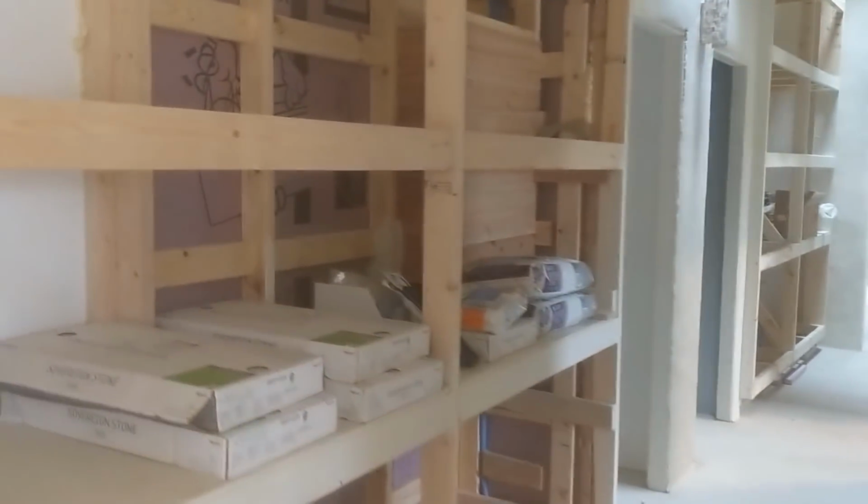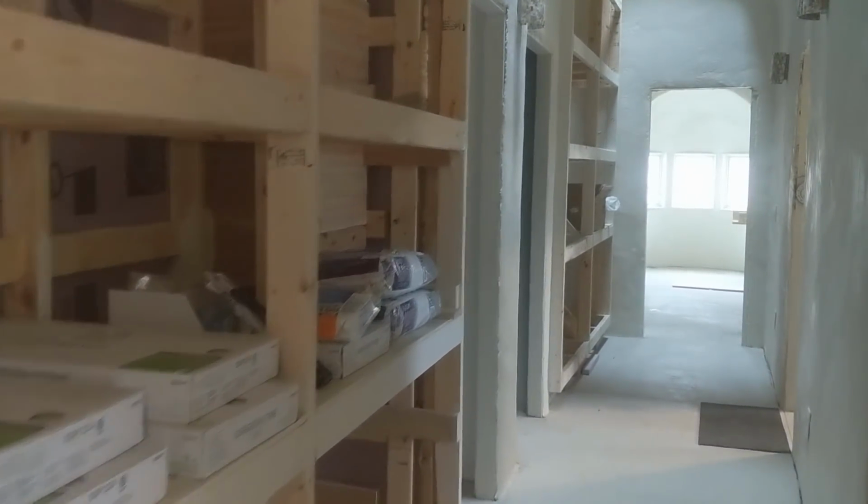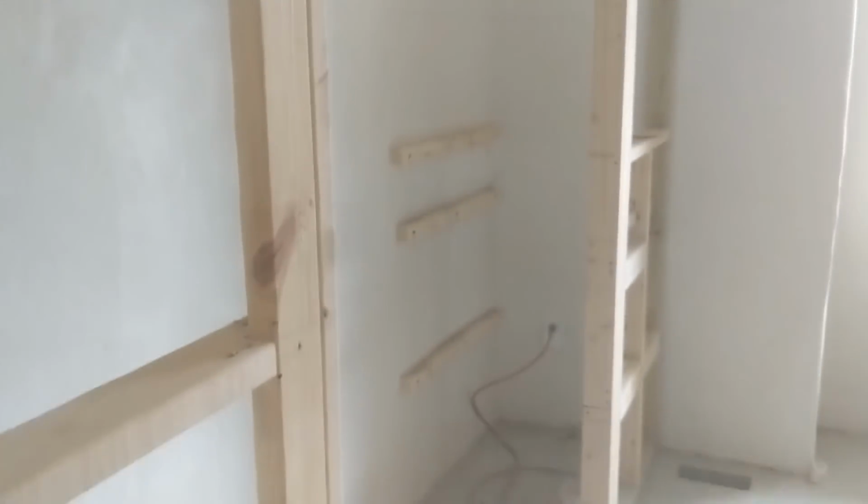Let's check out the bedrooms. You can see we have some tiling supplies. We'll be working on those bathroom floors next week. The boys are slowly framing out their closets when they get a chance. See that rail up there? We'll cover the closets in those tongue and groove boards. And there's a barn rail for the door.